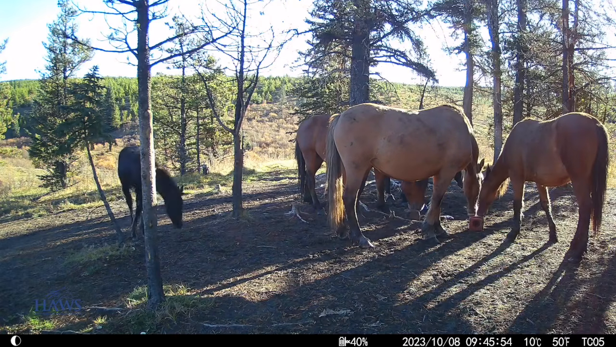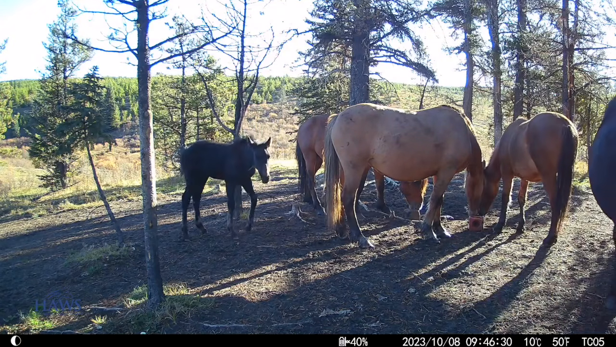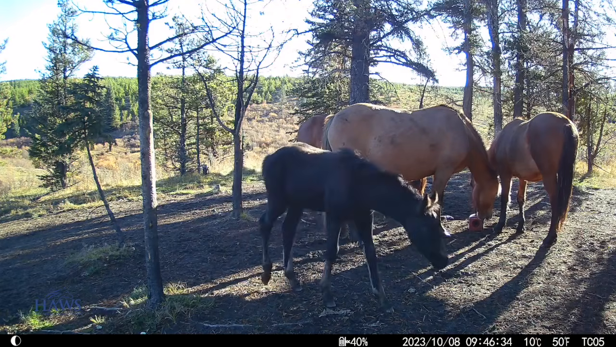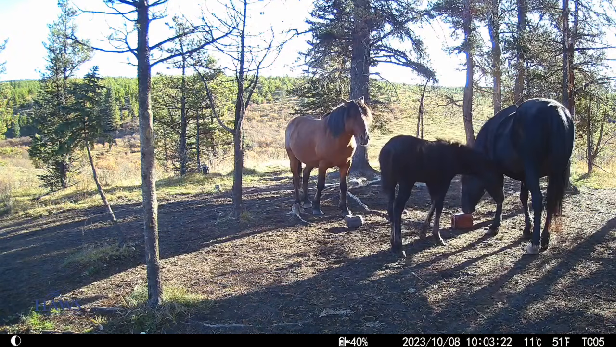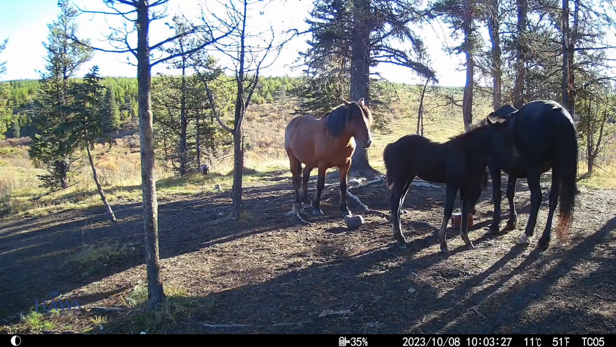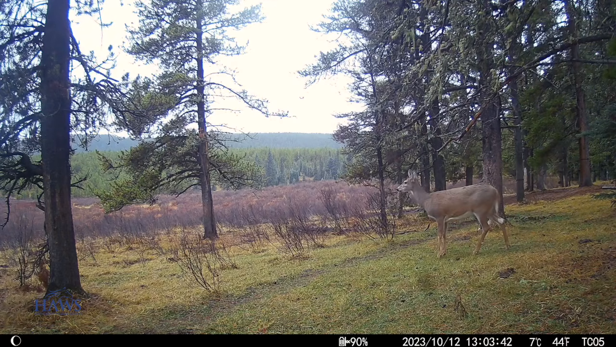Now this little filly, we saw her back when we were dealing with JD over there in that other part of the forest. And she was just a tiny little thing. But here we are on October the 8th and she's still with us. So that's encouraging. Just a pretty little thing, that's for sure.